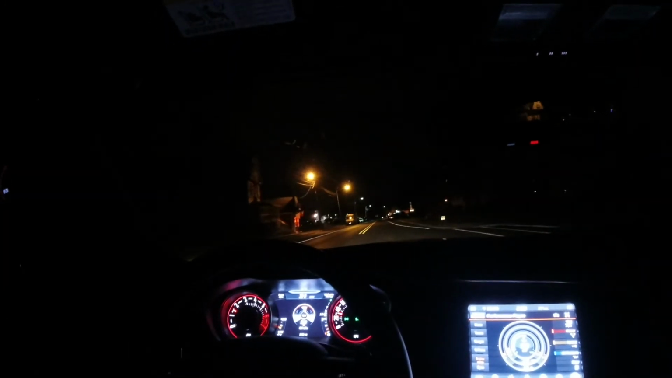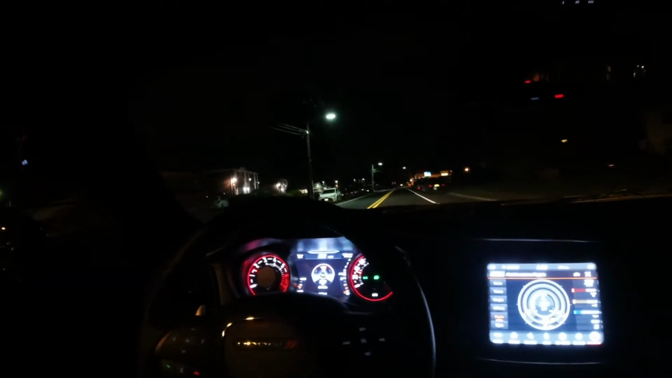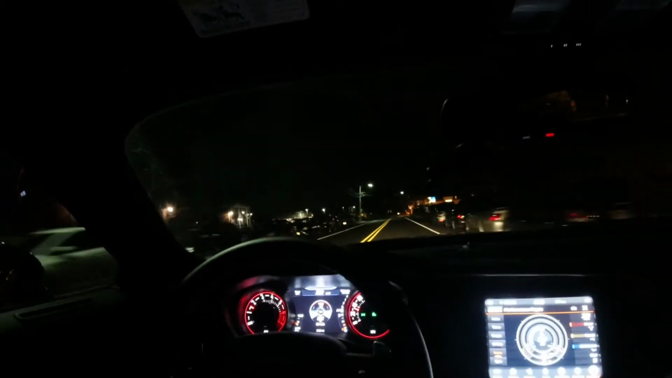Great car, man. If you want the Scat, go for it, man. Like I said, they got Dodge Power Dollars right now. It's $1,000 off per horsepower, y'all. Like, do it, man. Great car, man. But that's pretty much all I got to say.